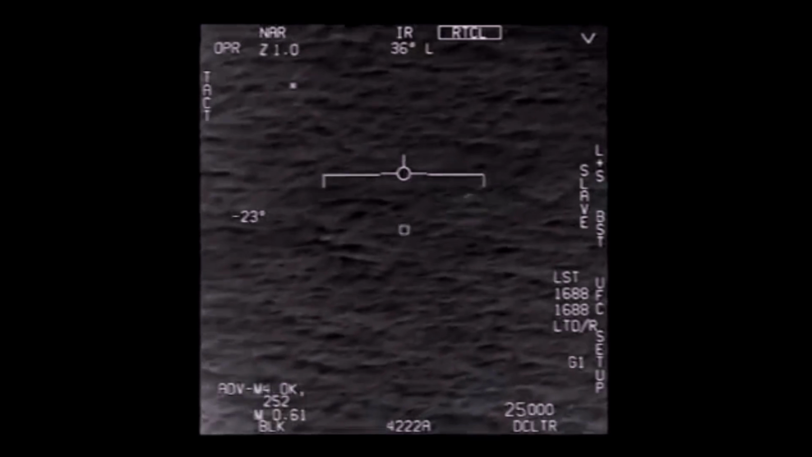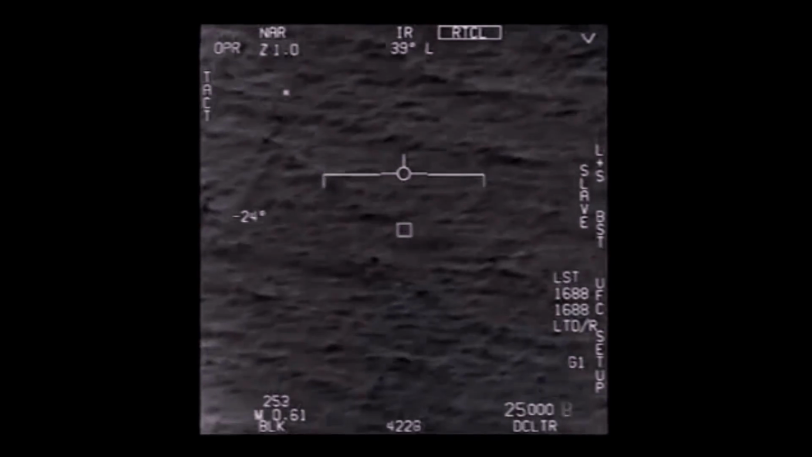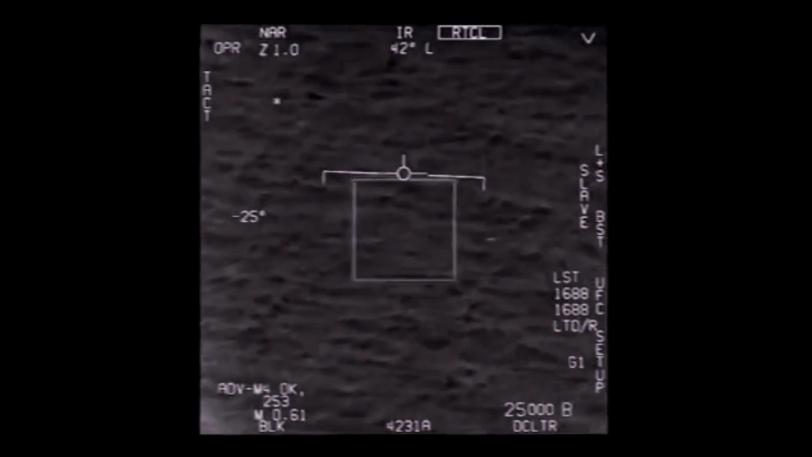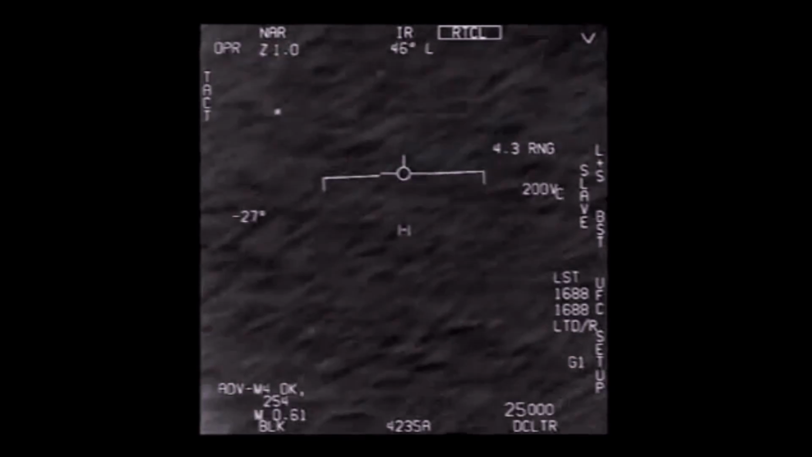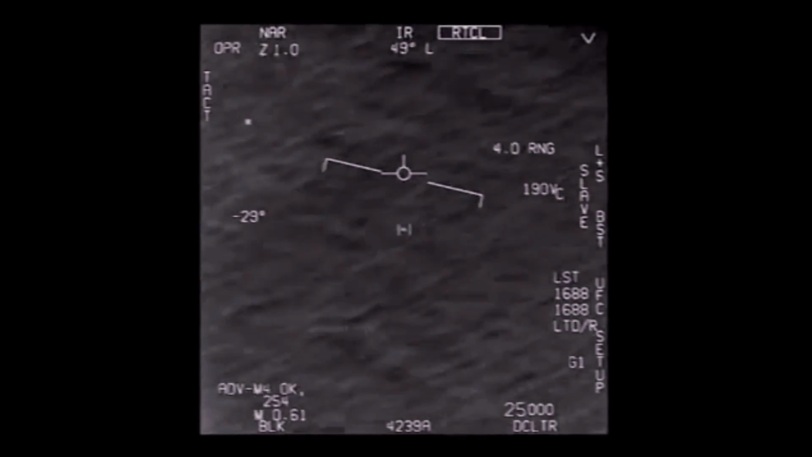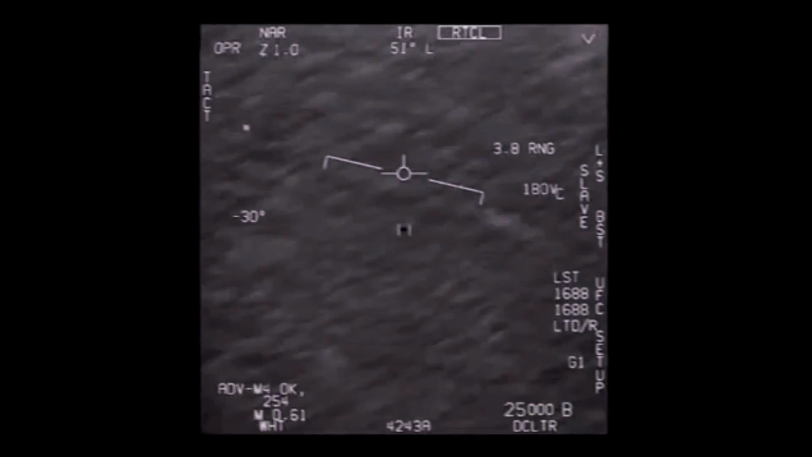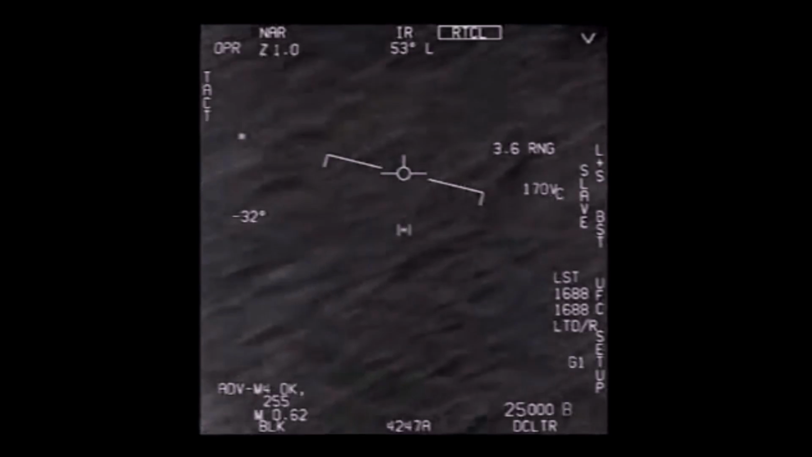Similarly, the third video released to the public, Go Fast, is just as flimsy and inconclusive as the FLIR video. It is only about 30 seconds long, and you cannot make out any distinct features on whatever is being tracked, and so it is impossible to make any assumptions as to what it might be. There are no changes in altitude or heading, and so this straight unidirectional flight of a tiny object could also be merely an error of perception.